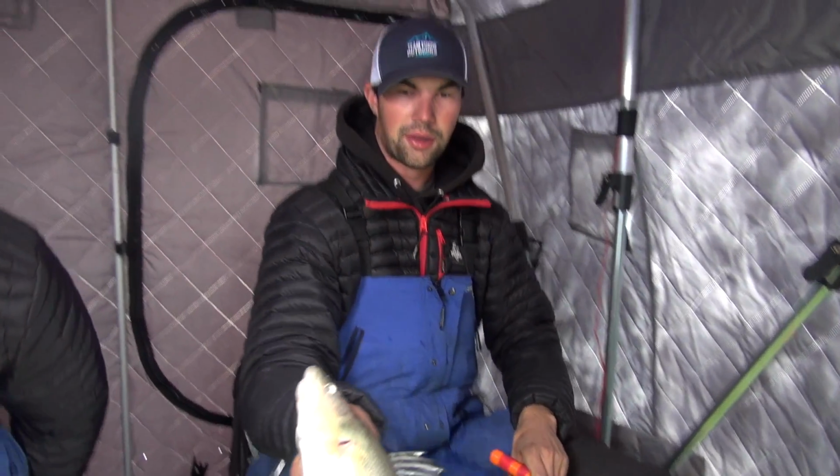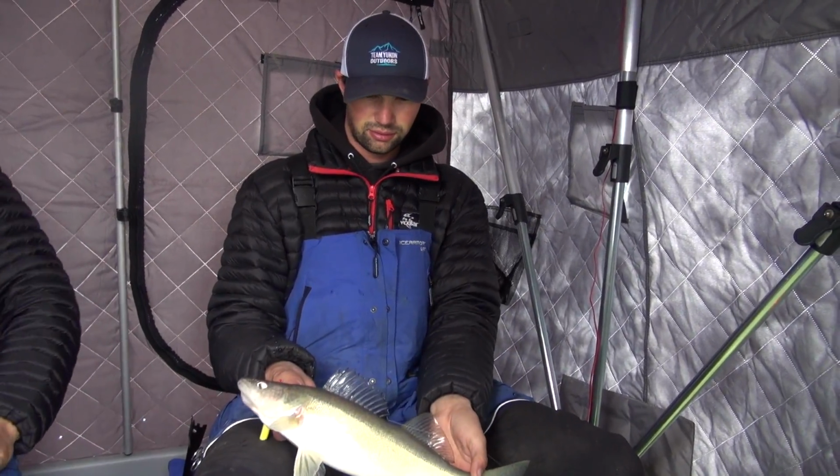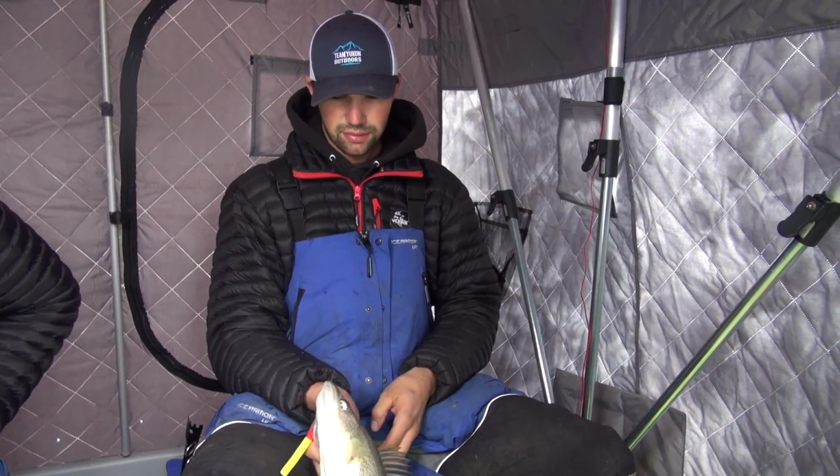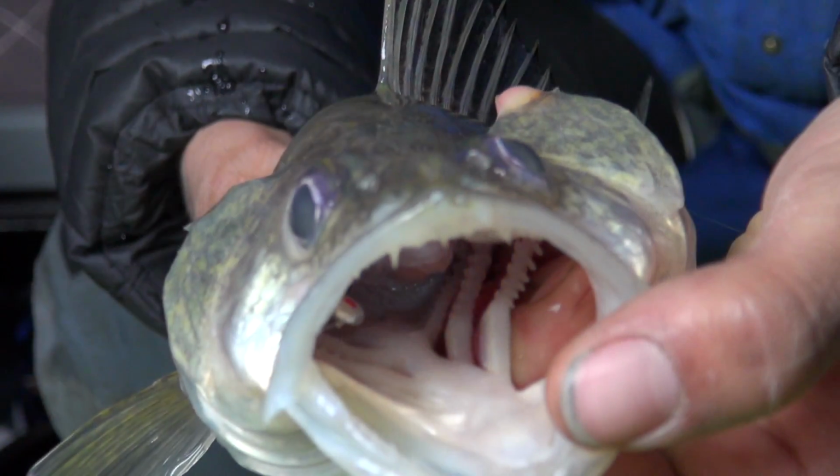That's the Red Lake walleye right there on the dead stick. Thank you, Aaron, for the help. No problem, anytime. It's a nice one. That'll be a nice fillet. That's tacos for later tonight. And look how he ate that blade jig.